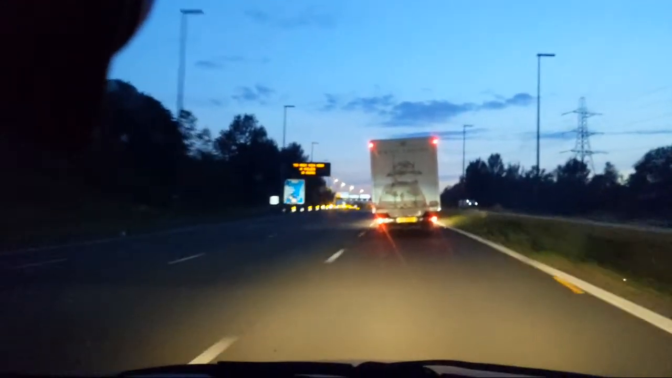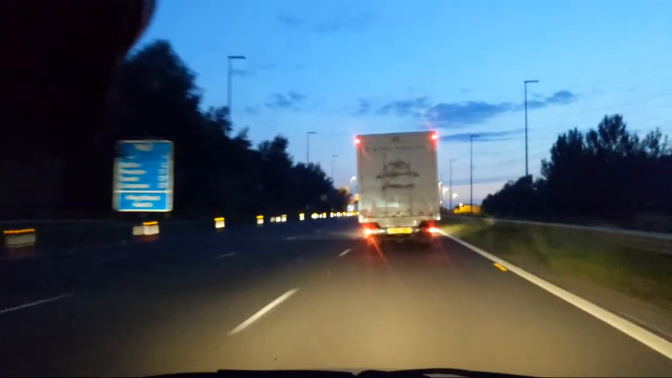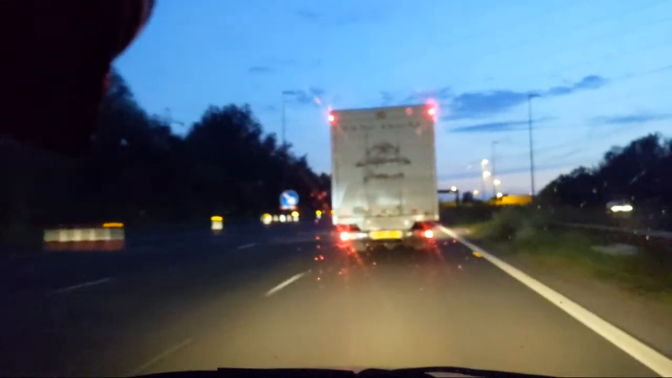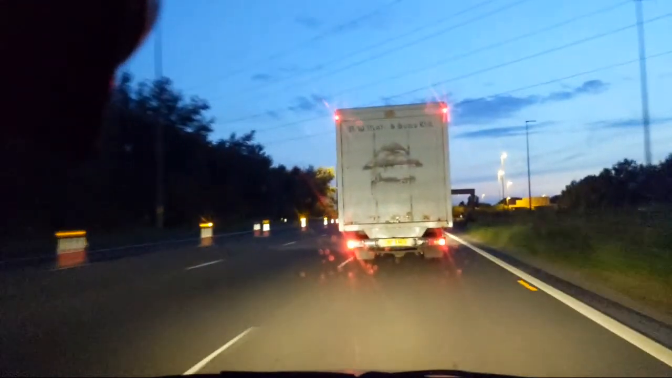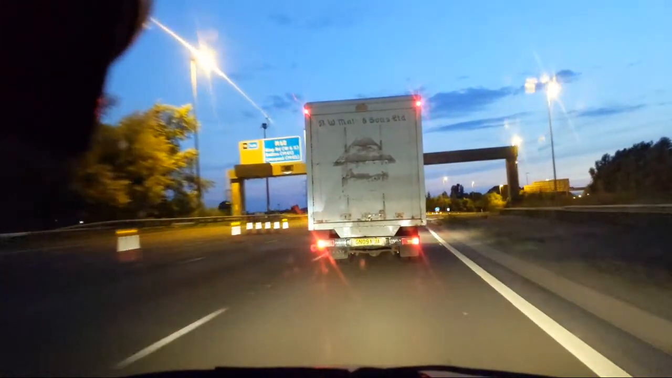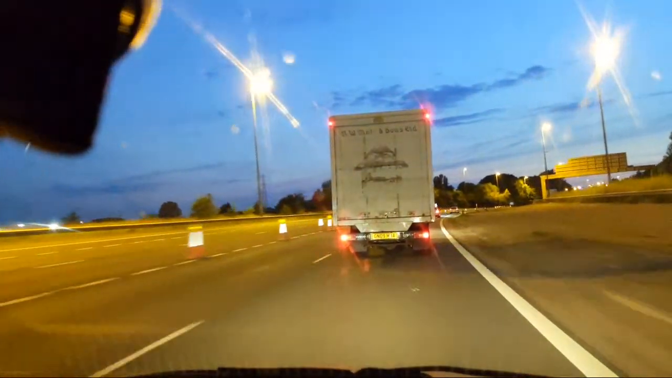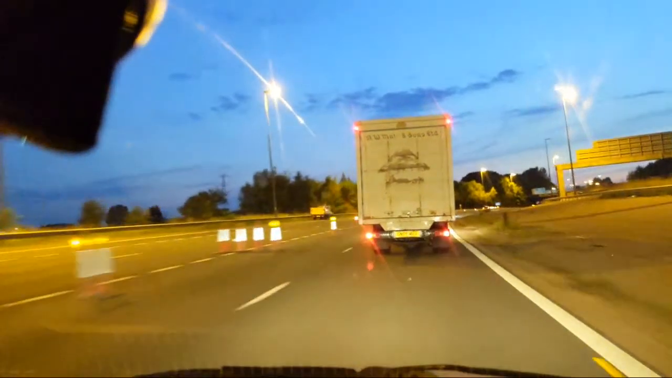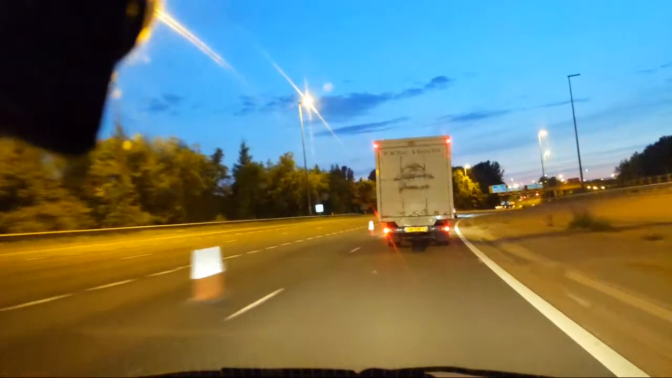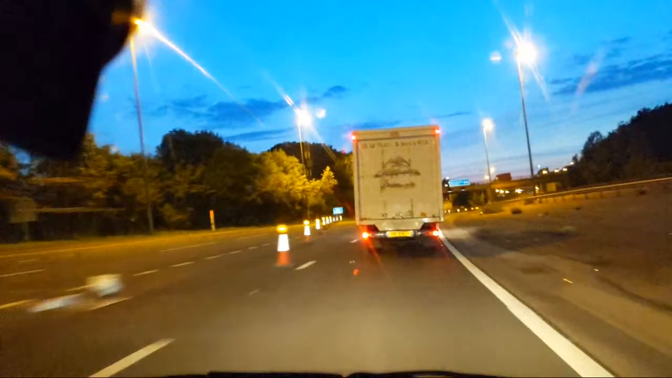Right, there's a few cars going through now behind us in the lanes that are closed off, trying to push in. There's one in the second lane that's coming up. Absolute idiot. Obviously they're in a rush. Well, the good news is we can get off here.